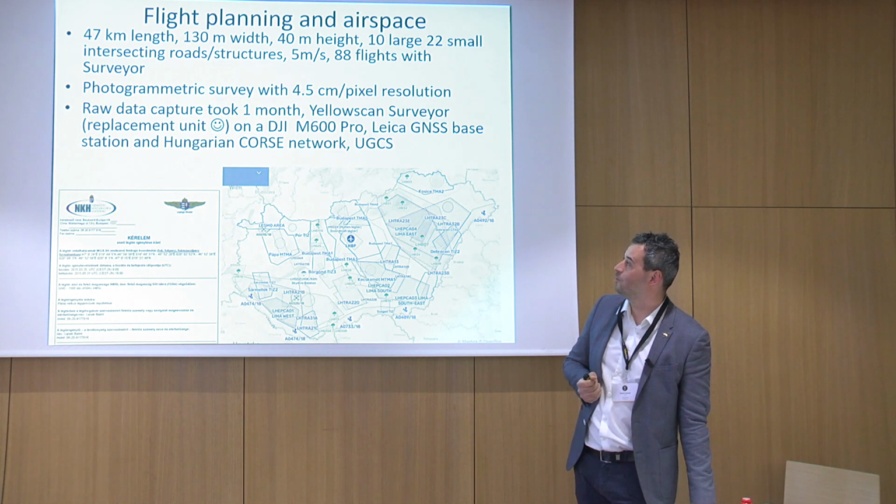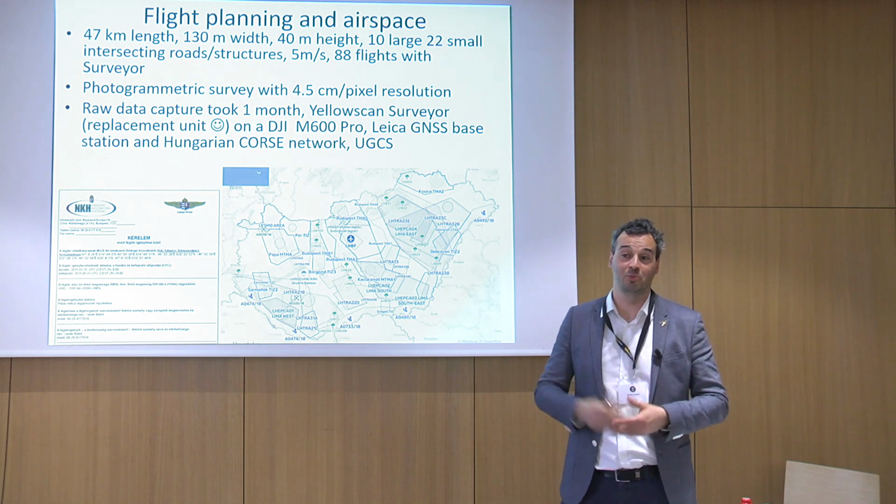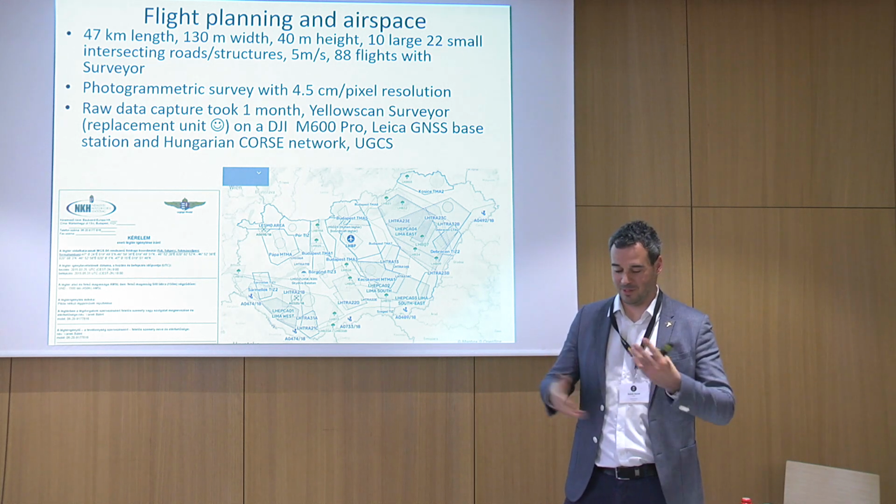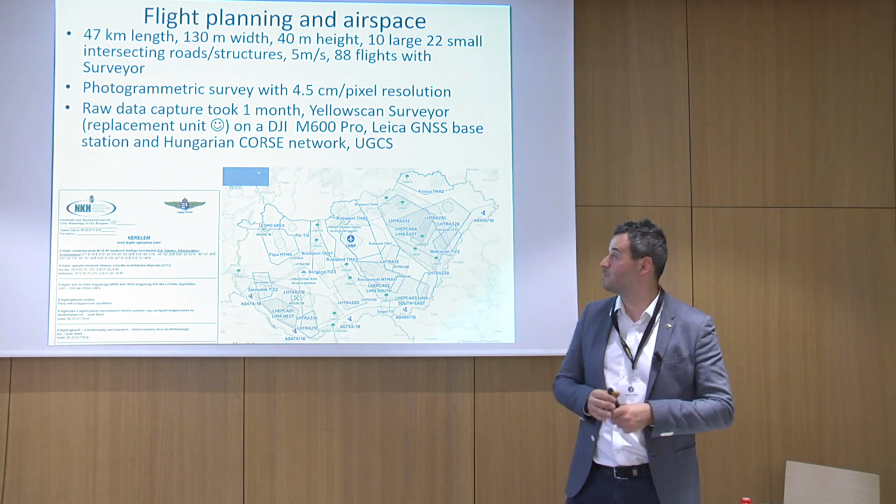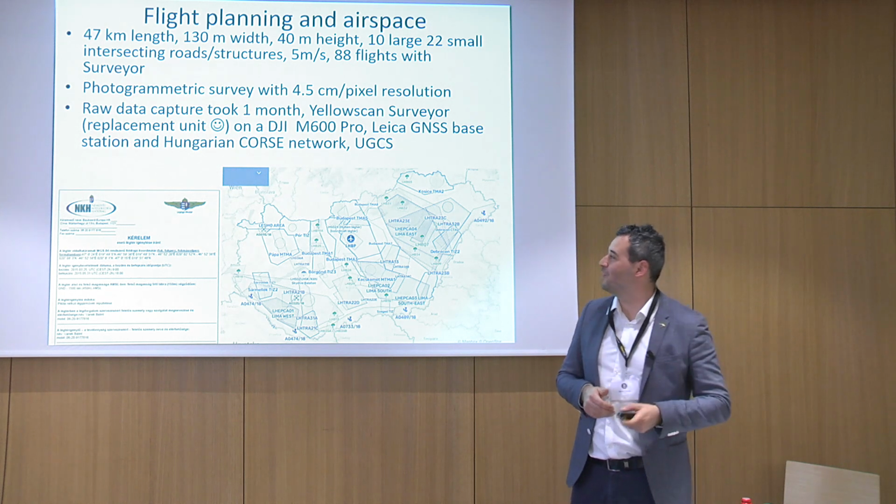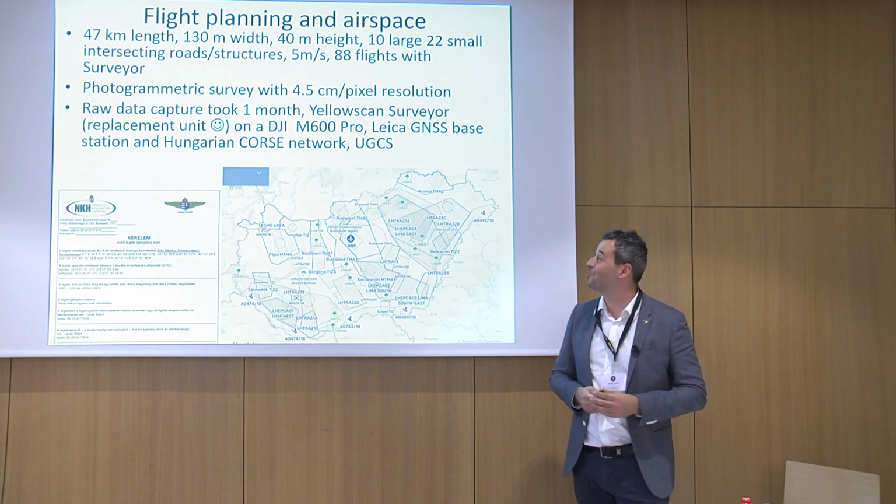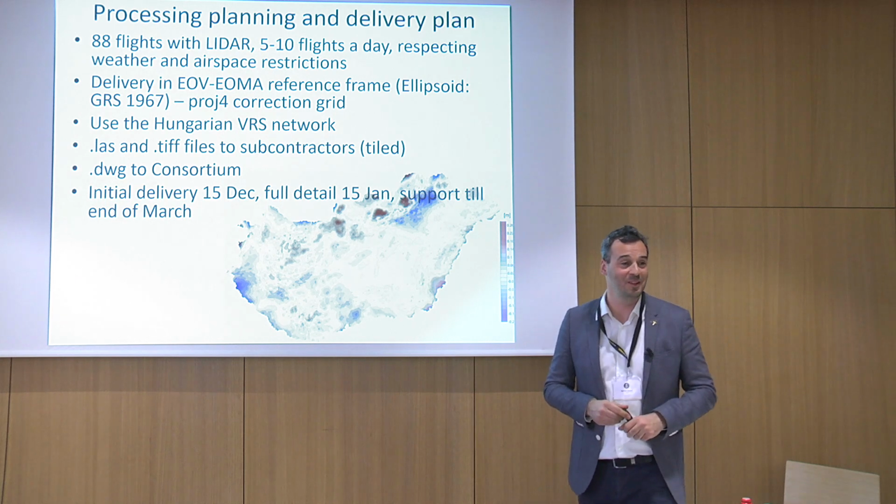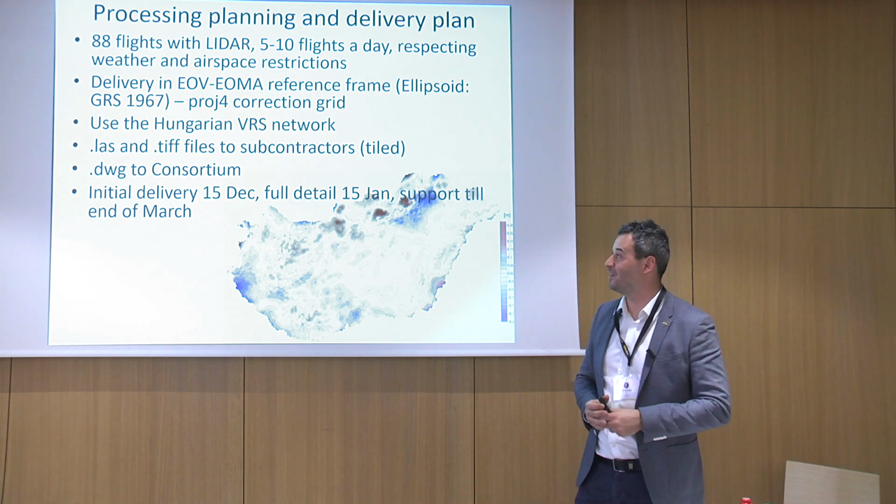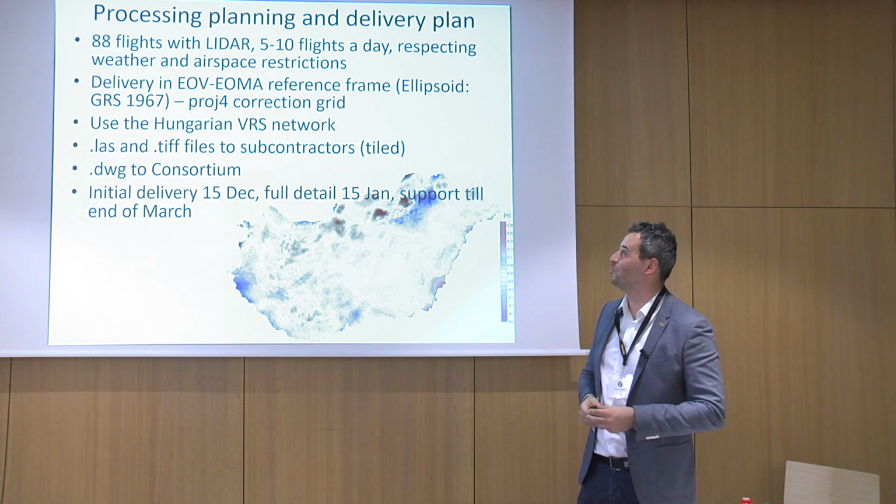We started to do all the data capture, and we are using a DJI 600. We always have a base station on site to get redundancy in terms of GPS measurements, and we are also using the Hungarian GPS network. Funny thing is that we found some problems with our sensor, so Yellowscan was so supportive that they actually sent us a replacement unit, and we were able to conduct the survey. We were very happy with all the customer service and support from the team.